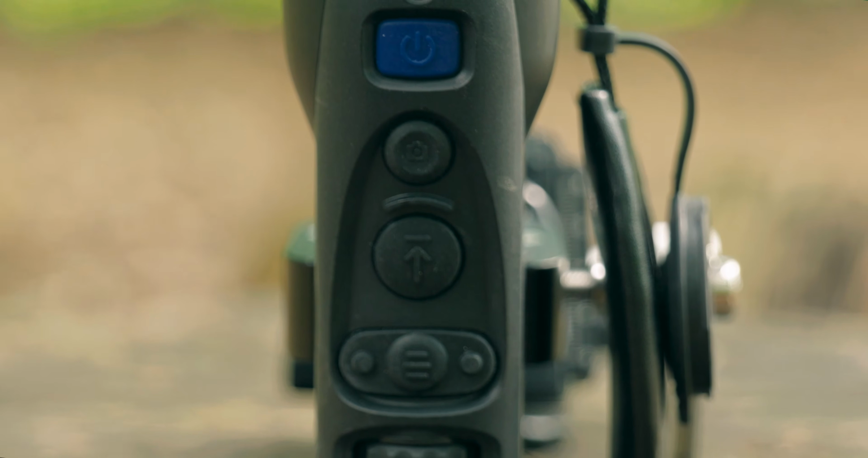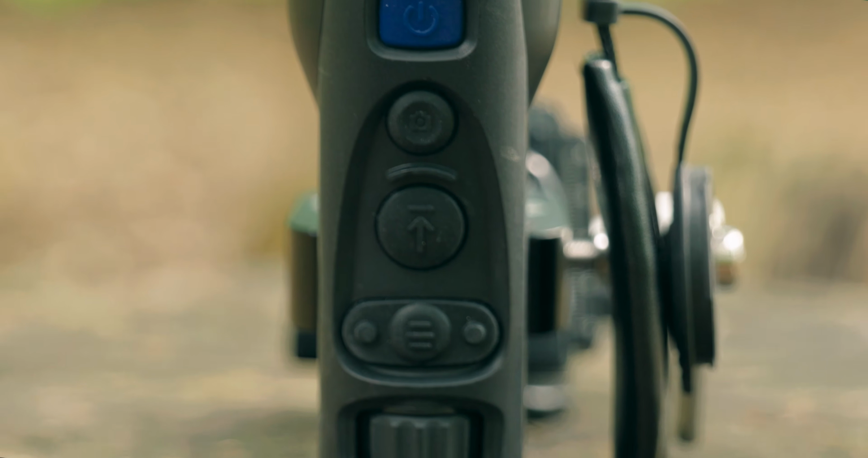So underneath the power button, we have a little camera icon. And when it's not recording, if you hold it down for a period of time, it will switch camera modes. So it can do stills or it can do video. Now I'm going to talk about the video mode.